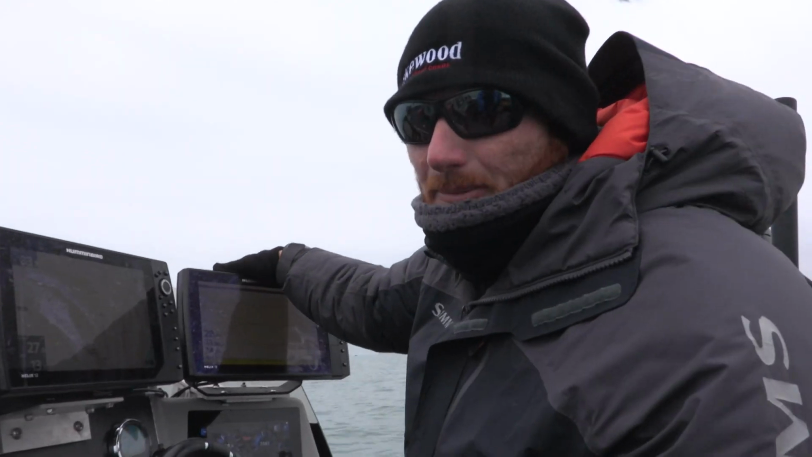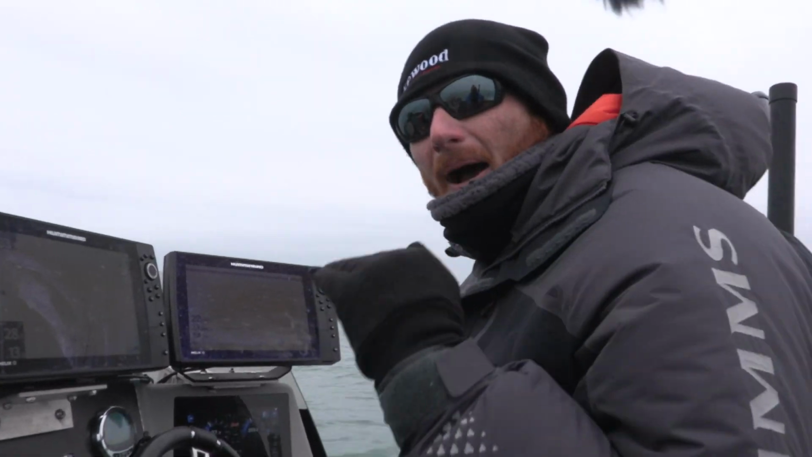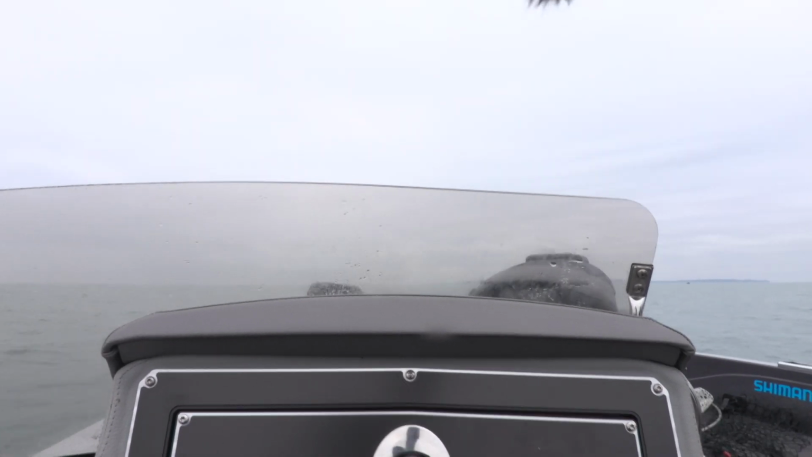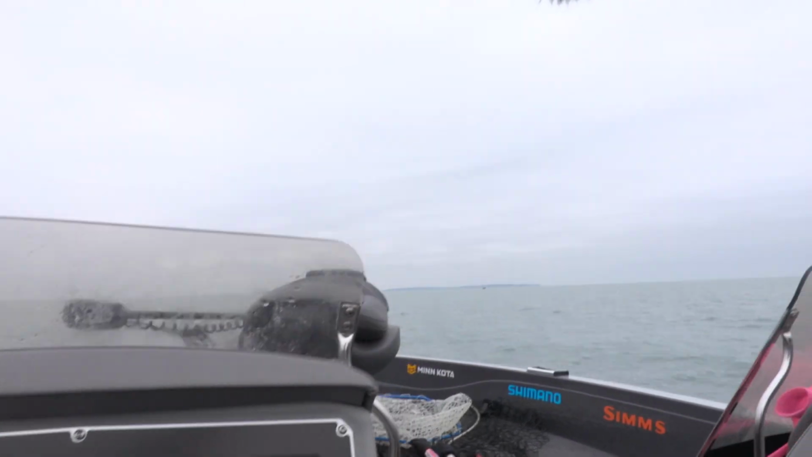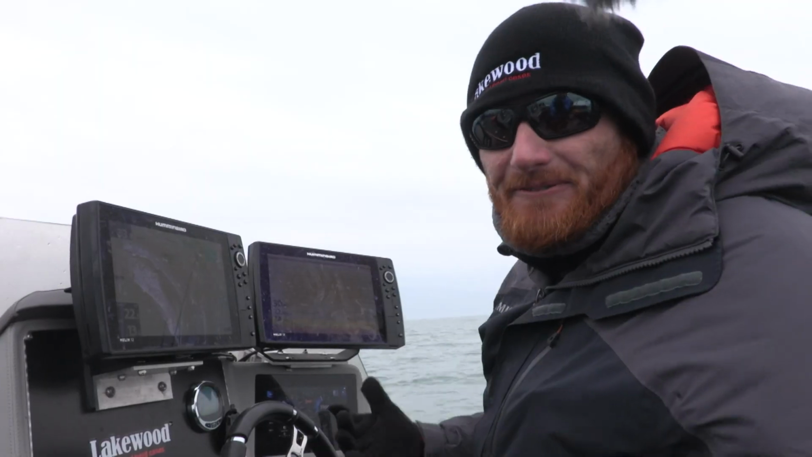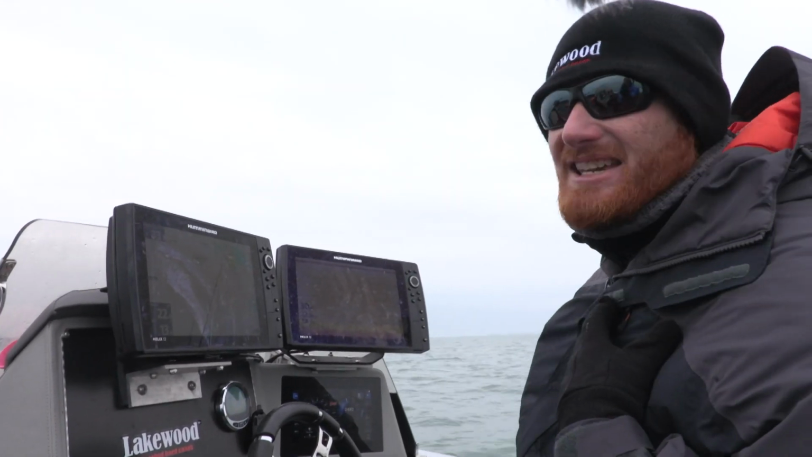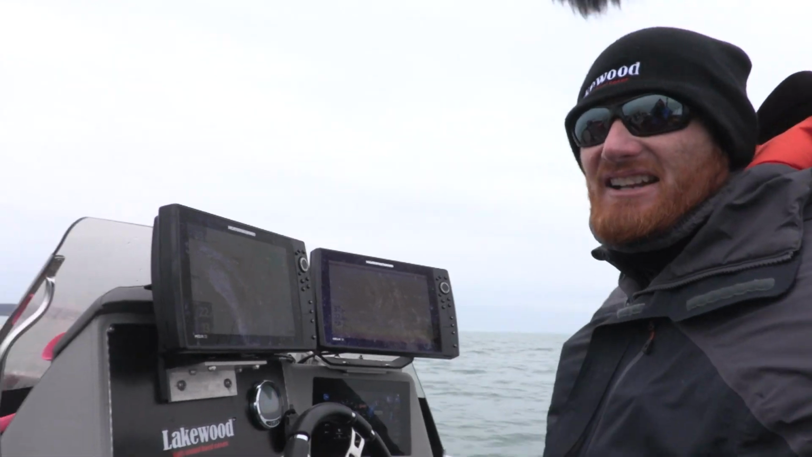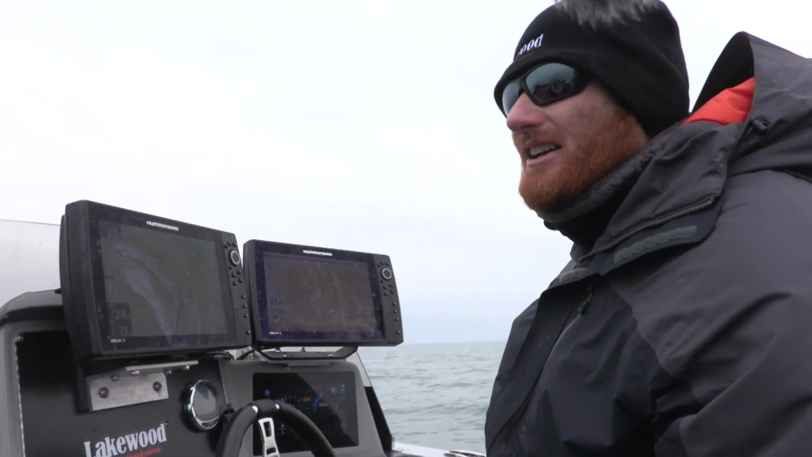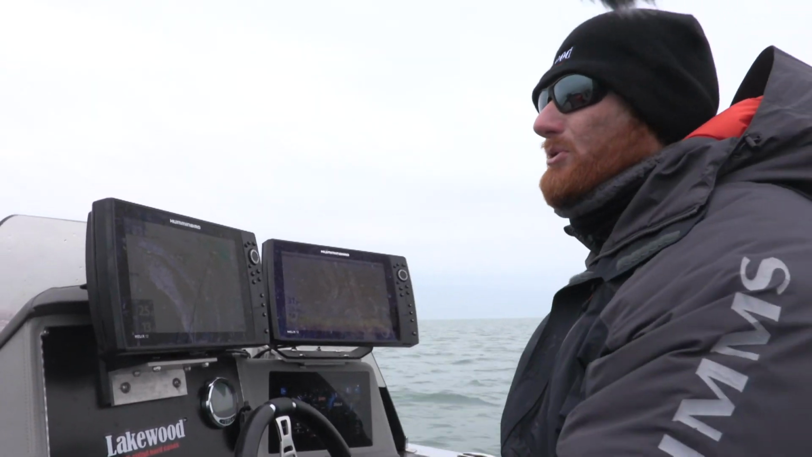In order to get this good picture, you've got to make sure your transducer's in the right place, and you have the right power or sensitivity setting. Those are two of the most important parts of this. In theory, when you're doing this, you want to drive as fast as you can while still having efficiency. And that's really going to depend on your boat and your transducer setup. For me, that's 25, 30 miles an hour, maybe low 30s. You can do it faster, but you're going to start losing efficiency and seeing what's going on.